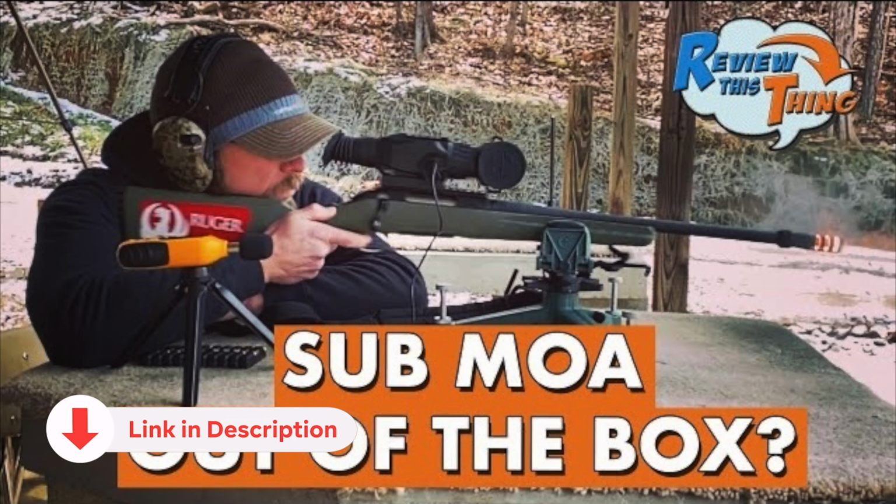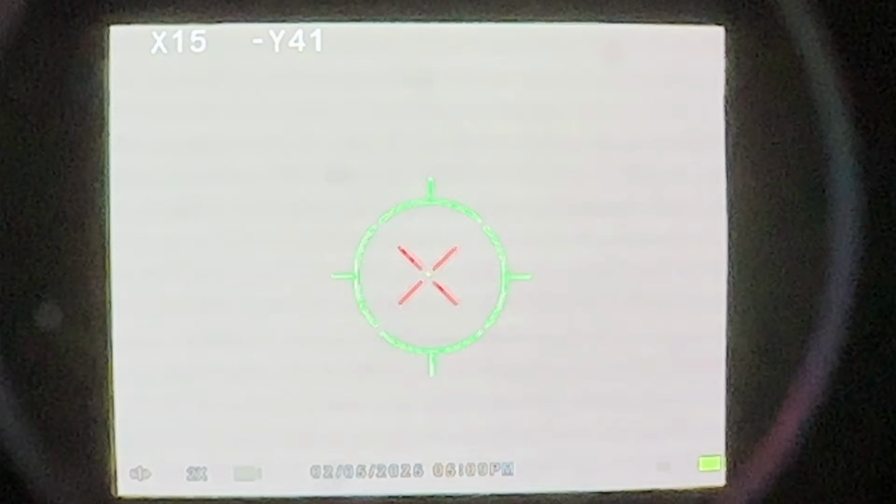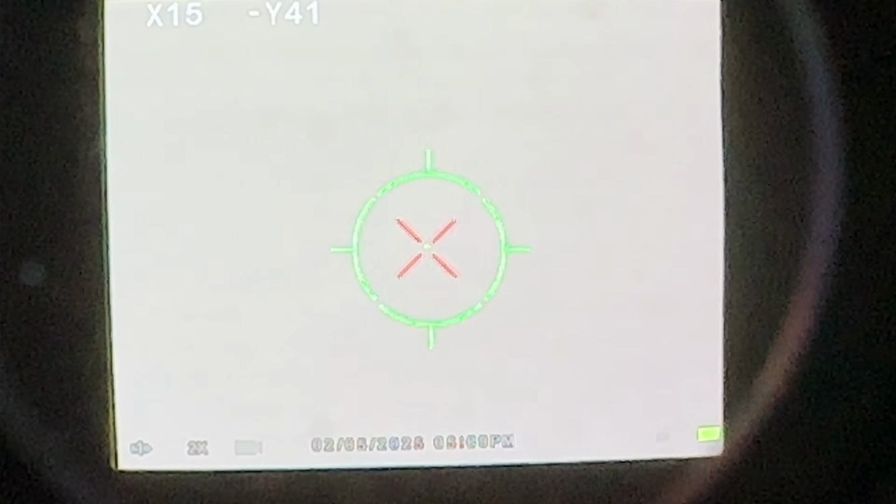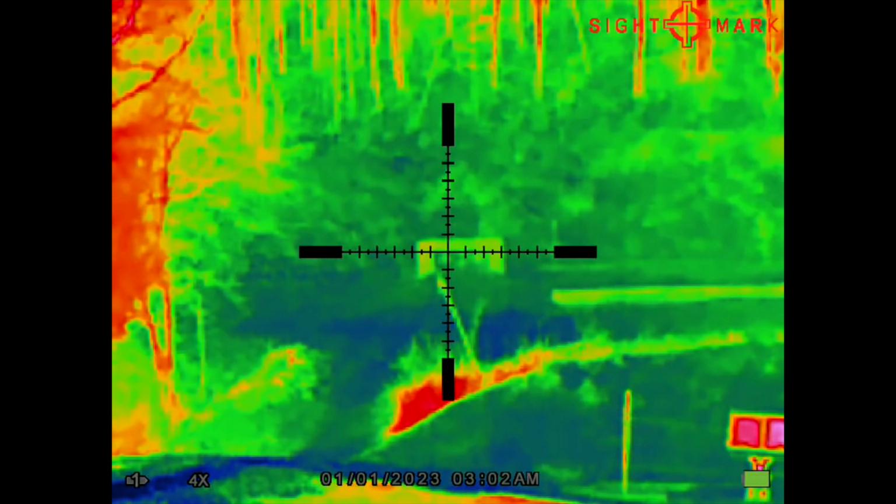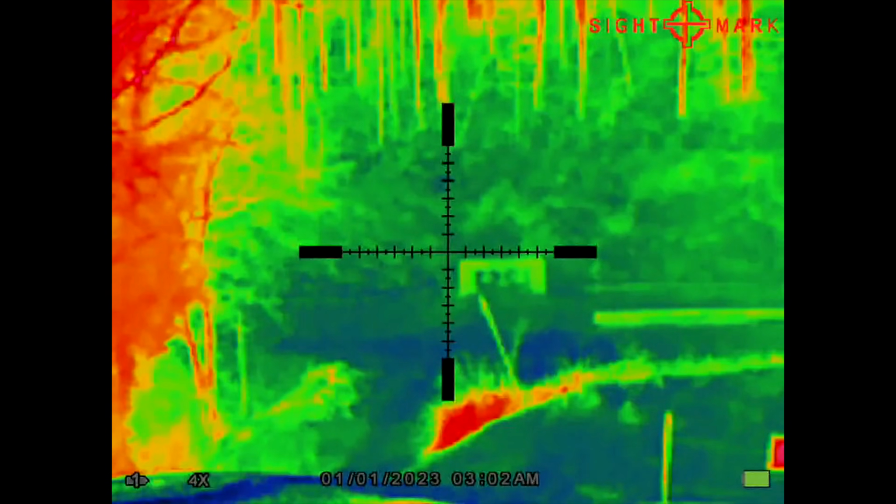Sighting in was relatively easy, partially because I've used Sightmark night vision scopes before, and this one works basically the same. They call this process the one-shot zero. Shoot one shot, open up the menu, select reticle, then zero, aim where you were aiming, and use the buttons to move the red X to the point of impact. Save those coordinates, and then take another shot. It usually does take me a few shots to get it dialed in, but this process is relatively simple.